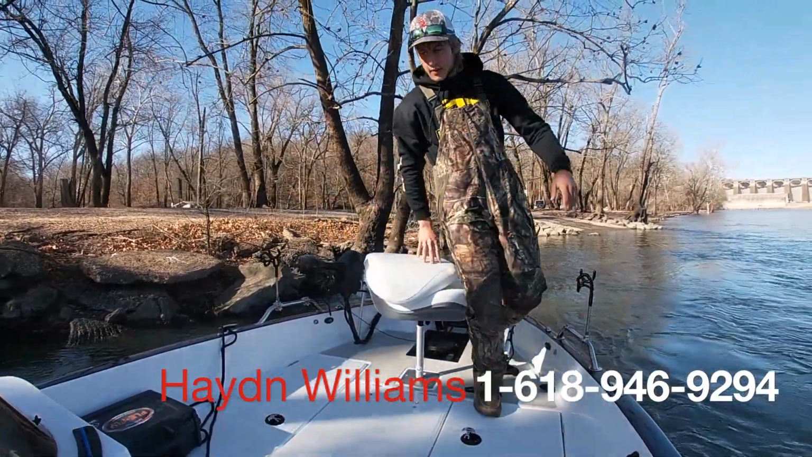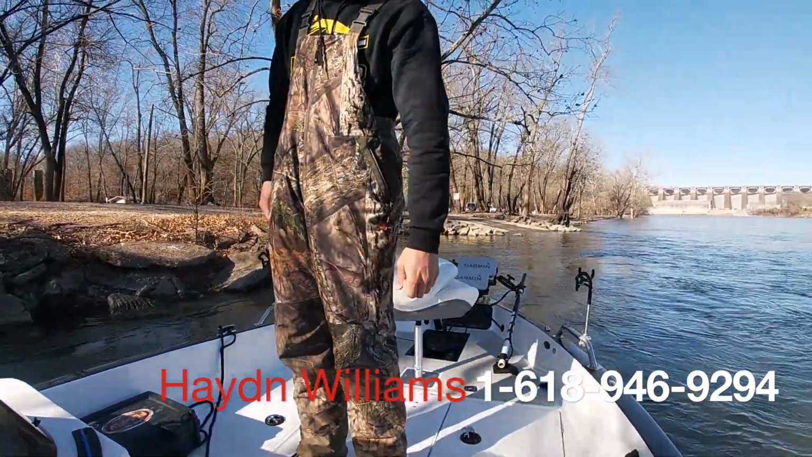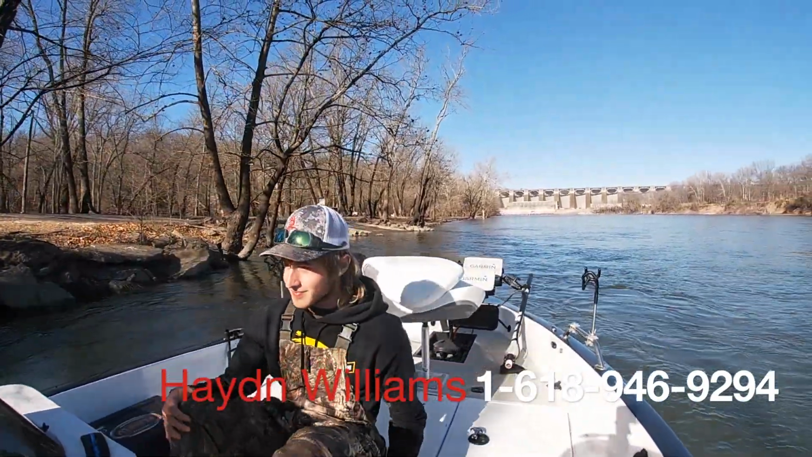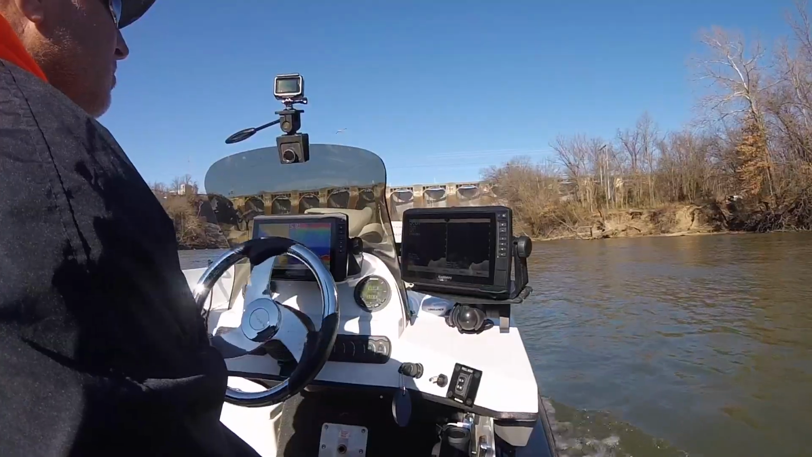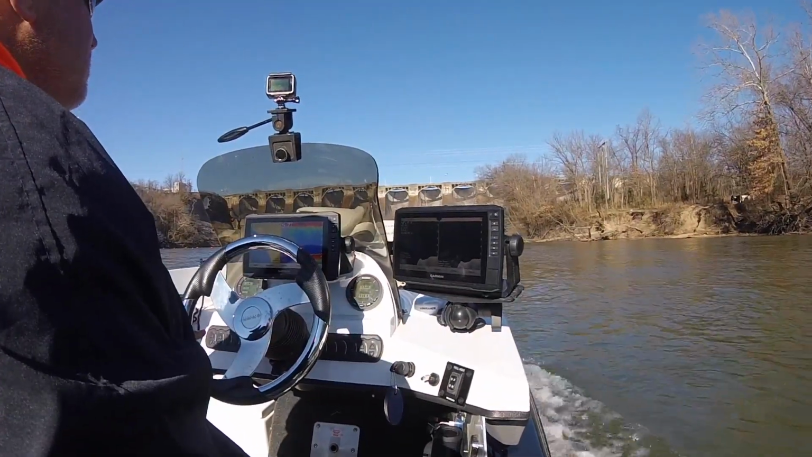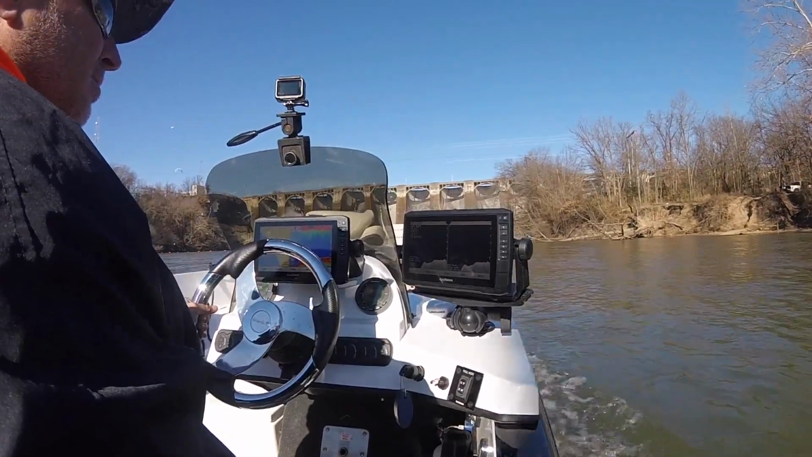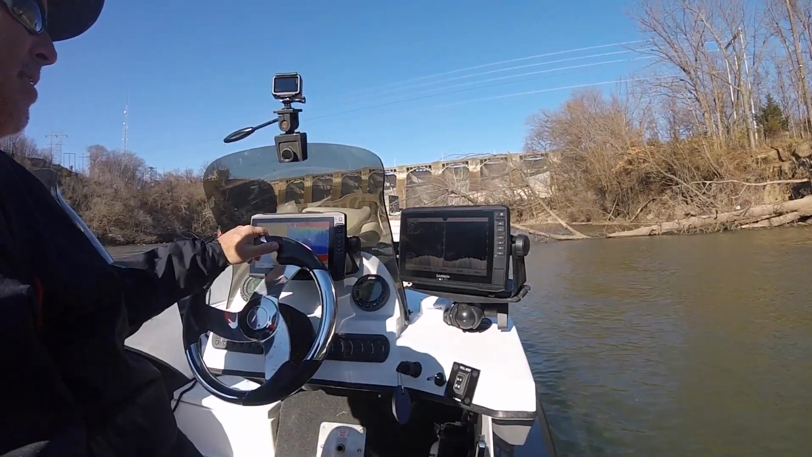Now that's my oldest son Hayden, who's like a monkey. He doesn't have any problem getting in and out of those boats. You guys remember what that used to be like. And he flops down there in the VMAG, and we are heading up the Grand River, and this is the generation side of the dam where they do the hydroelectric power.